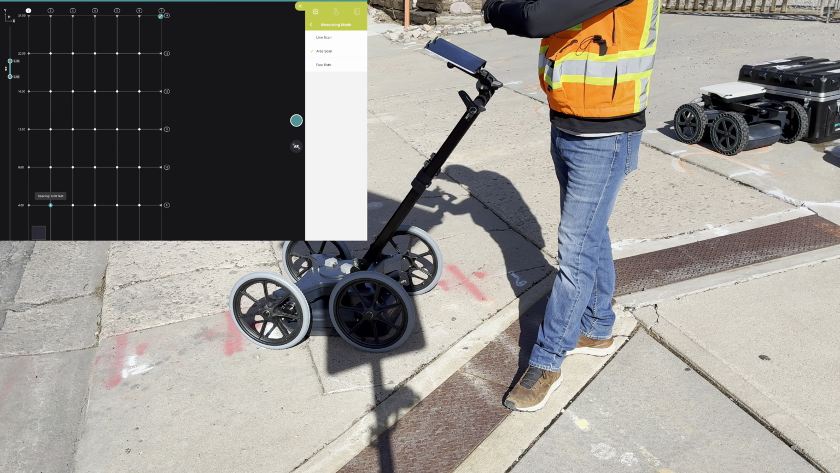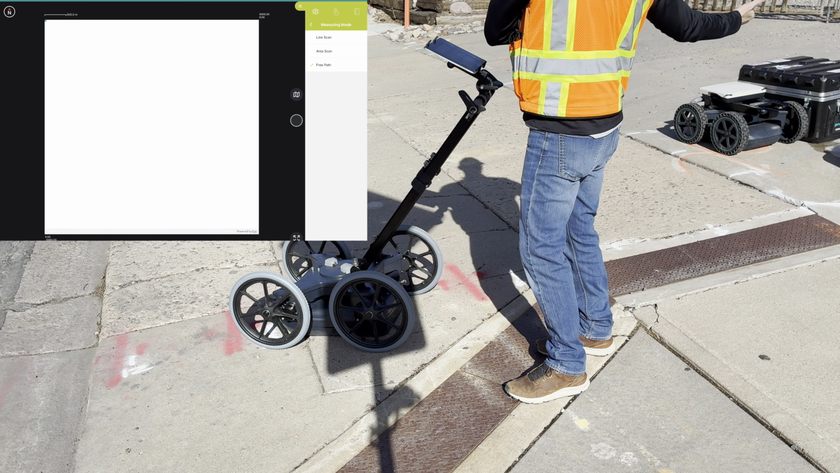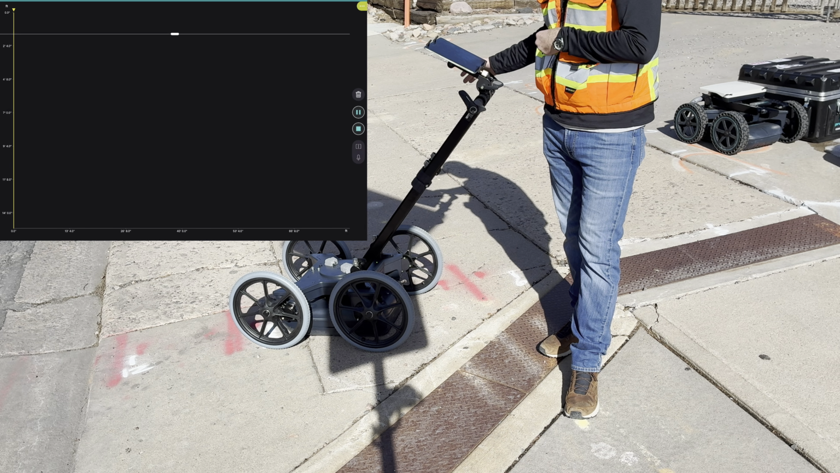You can do an area scan. We'll do that next. I've laid out a 2 foot by 2 foot. We could do a free path if we had a GPS, which I have right over here. We'll show you what that looks like as well. So we're going to go with a line scan, start button.